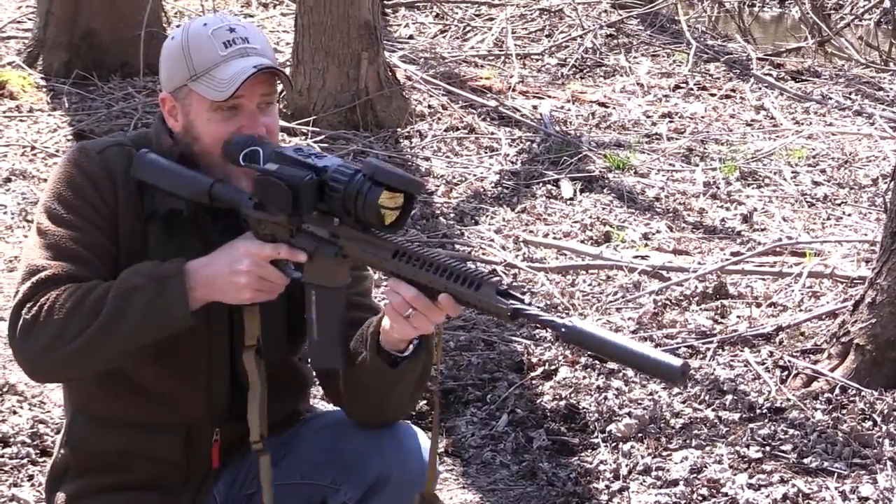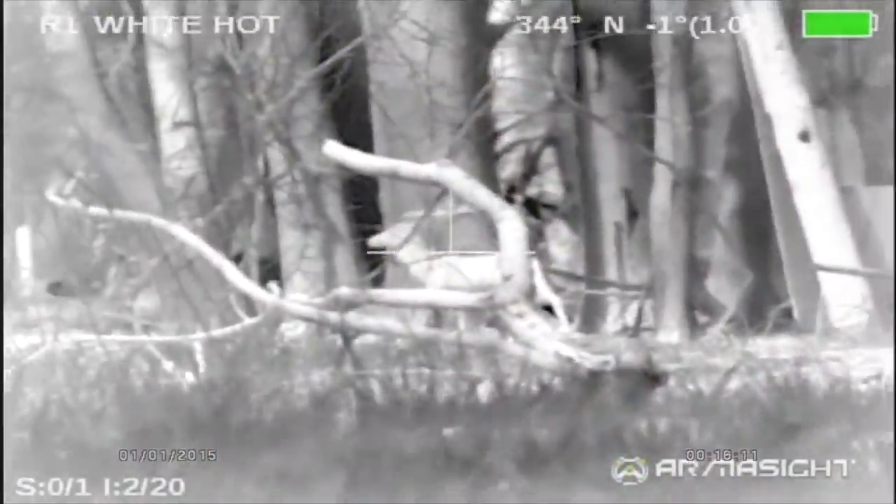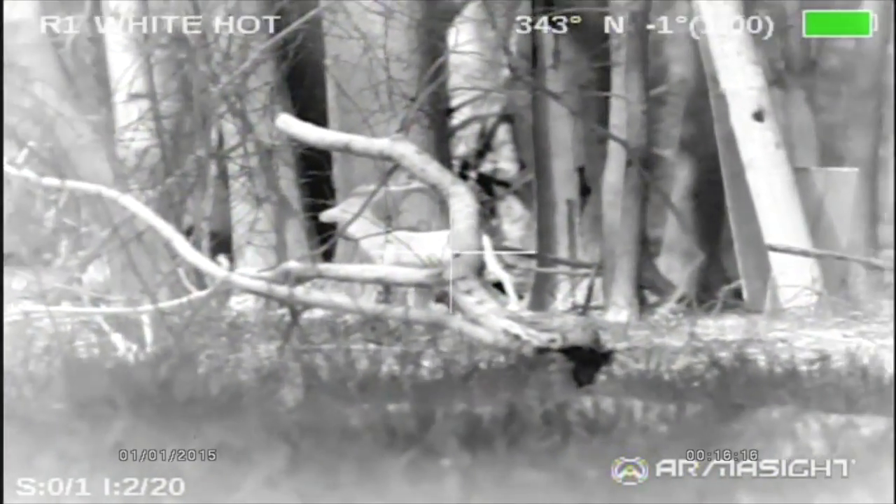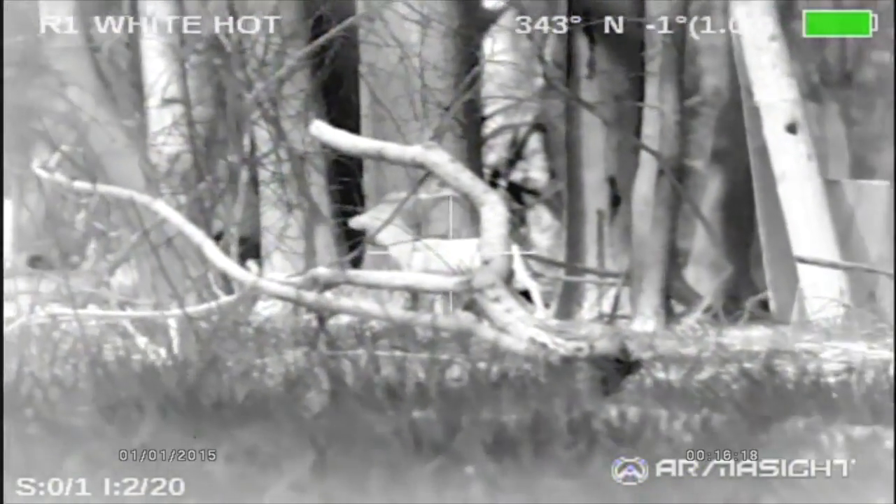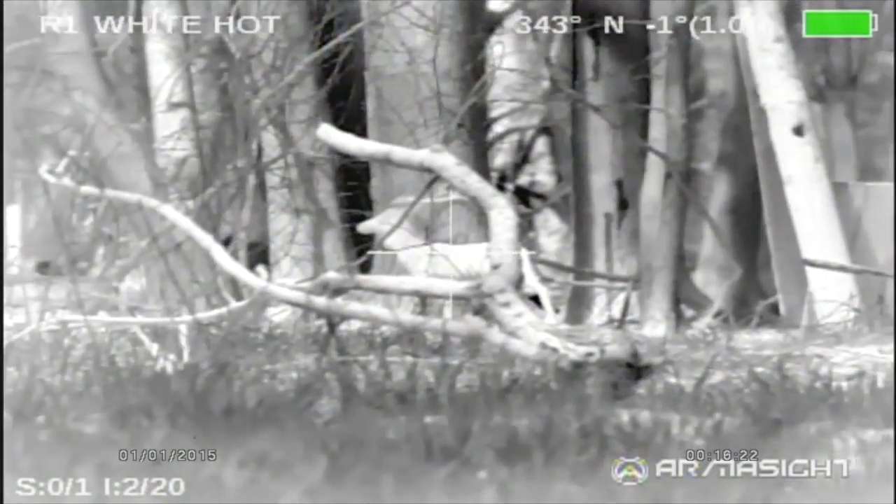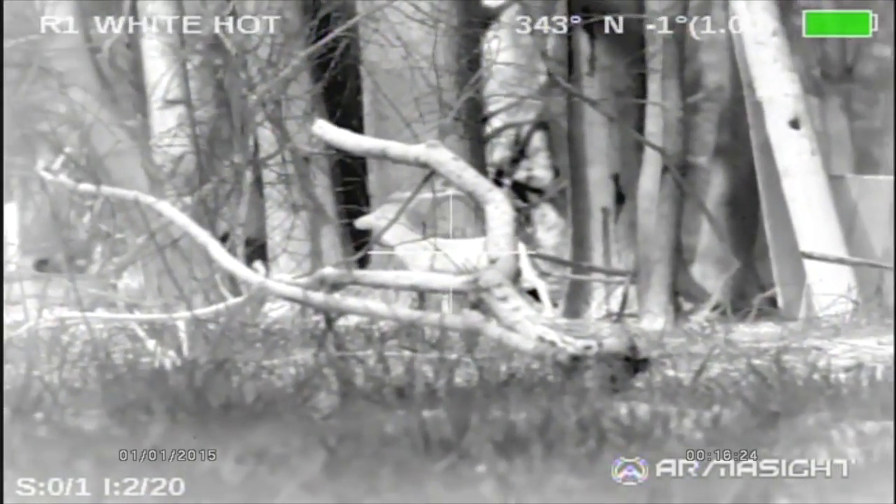All right, so now I got Bambi in my crosshairs. You should be able to see what I see. You can see Bambi standing out pretty good. Now, of course, thermals are not legal in most states, if not all states, for game animals, only predators, but that will not keep me from shooting fake Bambi.